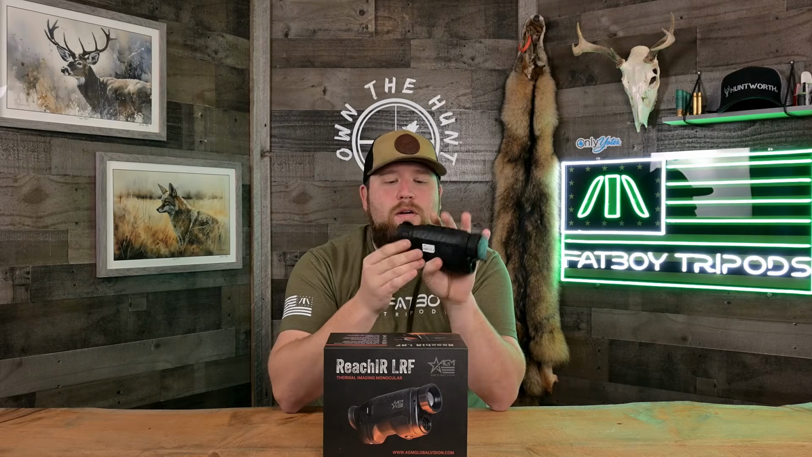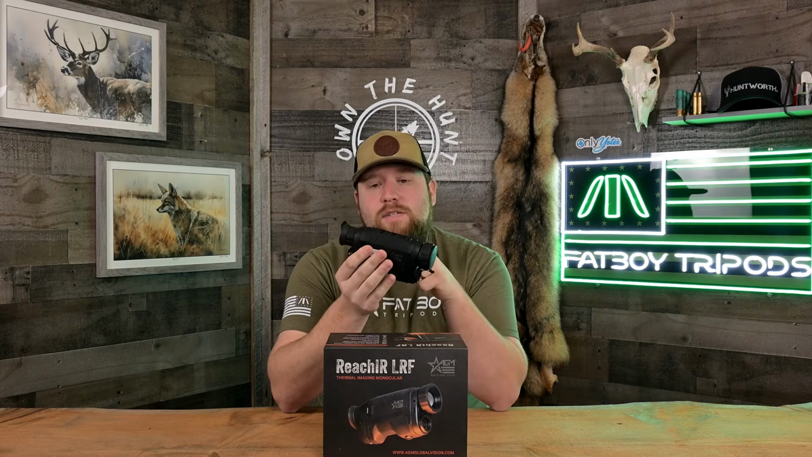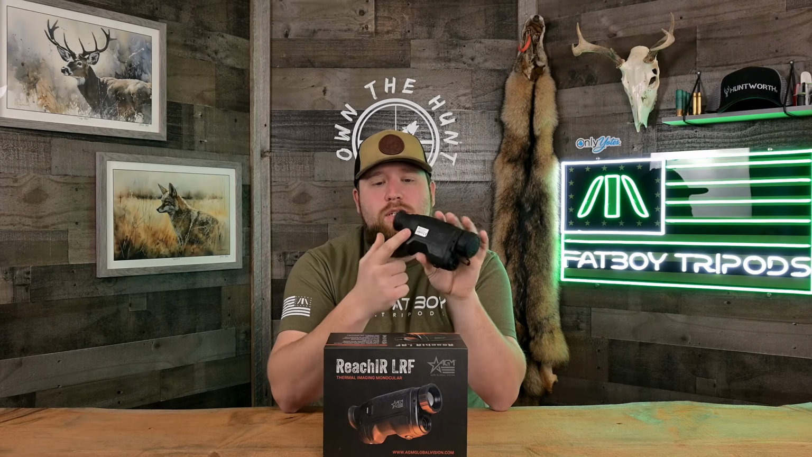This has a USB-C charging and also data transfer. So you can plug this into your computer, get your videos off of it, and also you can charge the unit with that as well. This unit can be powered with external power, so if you have a little battery bank or something, you're out in the field and you're running dead and you don't have a spare 18650 with you, you can charge this and power this with external power.